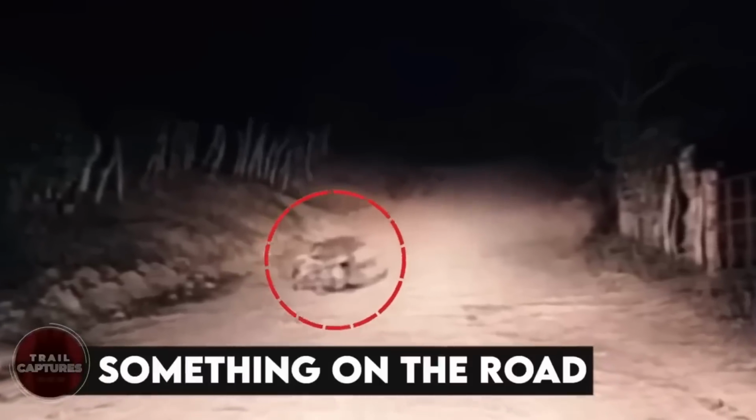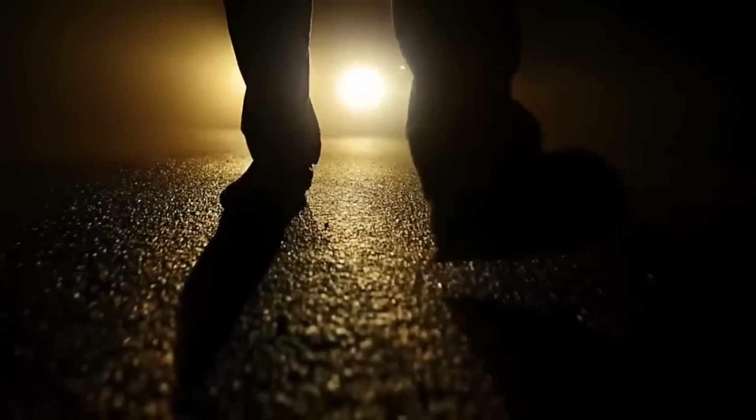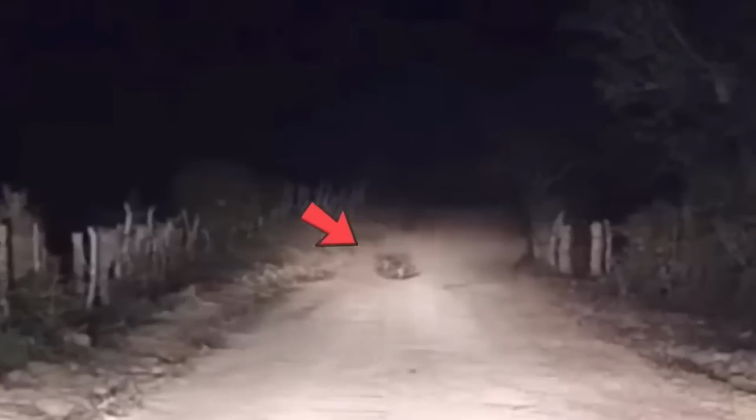Something on the road. These men were just having fun on their way home. One of their friends even started walking on his own and didn't sit in the car. But after a minute, they saw him running back towards the car, all terrified. And as the car moved forward, everyone could see why that was.